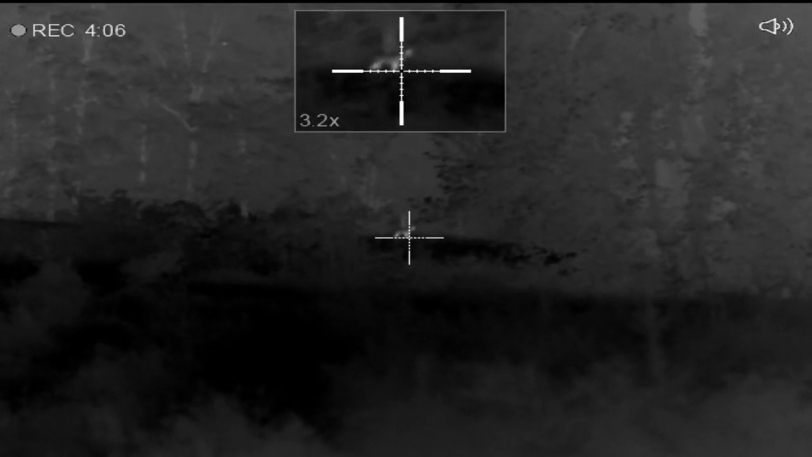I told Jamie, talking to him on the headset, I said, come on out here. There's a gap. I need you to scan because I'm afraid I'm going to spook him. I can't see while I'm walking. Jamie says, here he comes right here. He come up out of that holler and he ain't probably 75, 80 yards. Yeah. I don't know. He's pretty close.